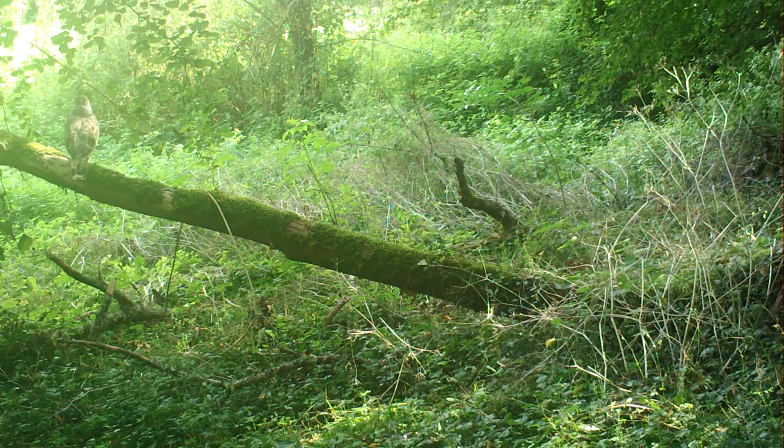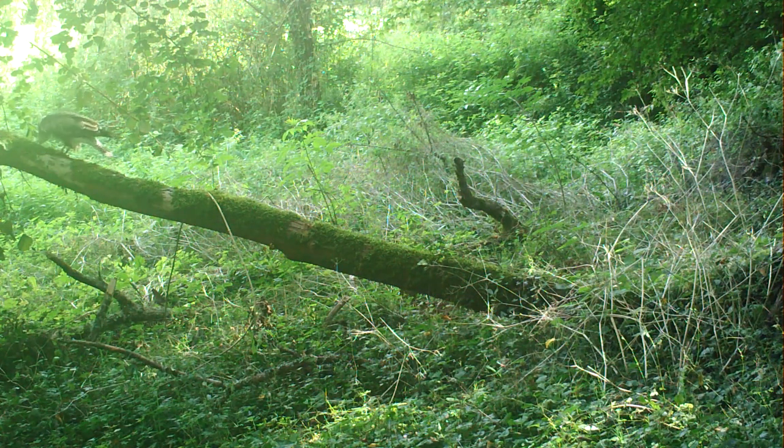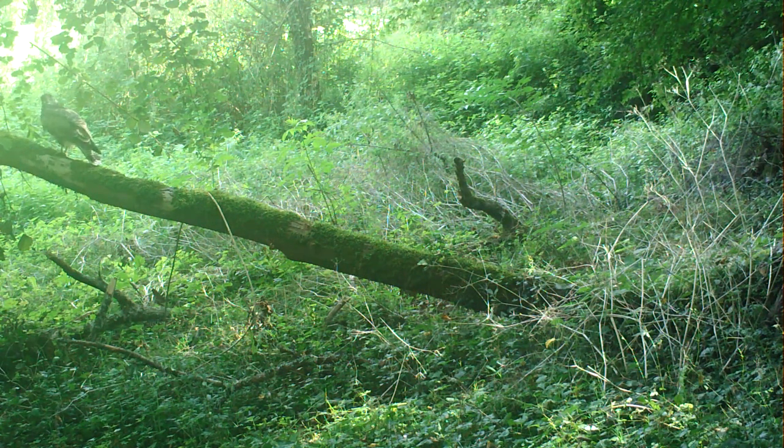And this is an osprey. Note the black stripe across the eye. It is not the first we have seen here, probably resting during its late August migration towards West Africa.